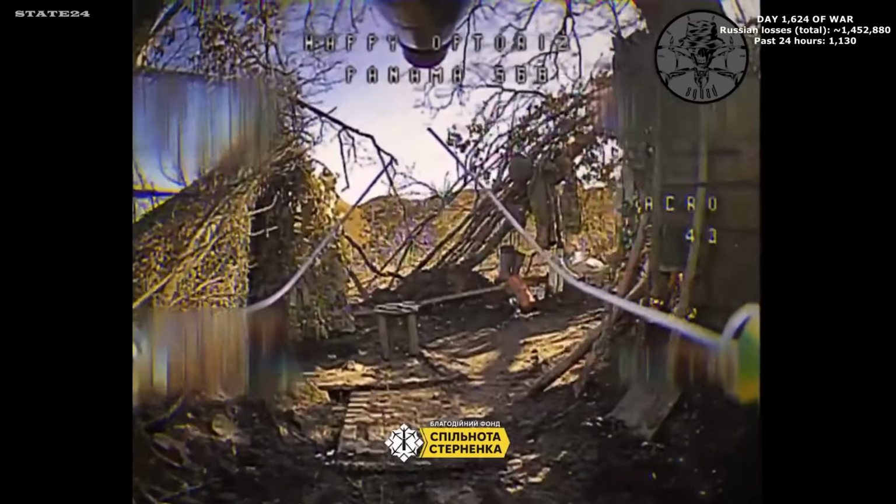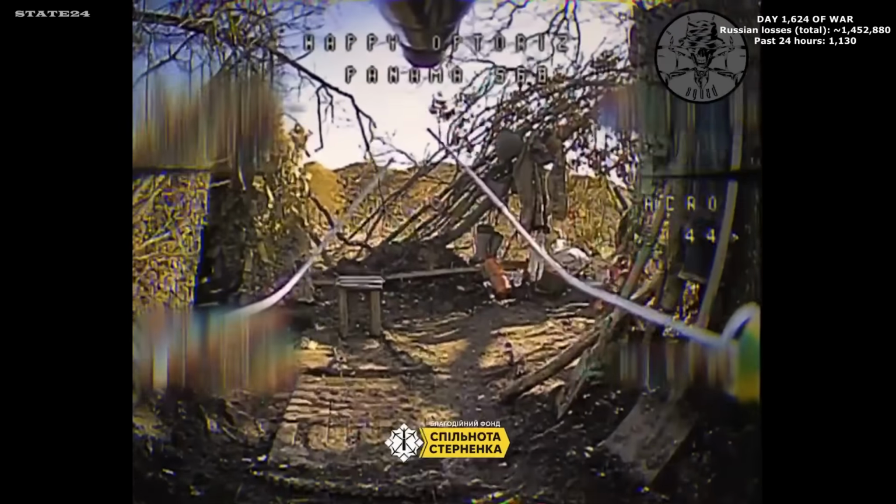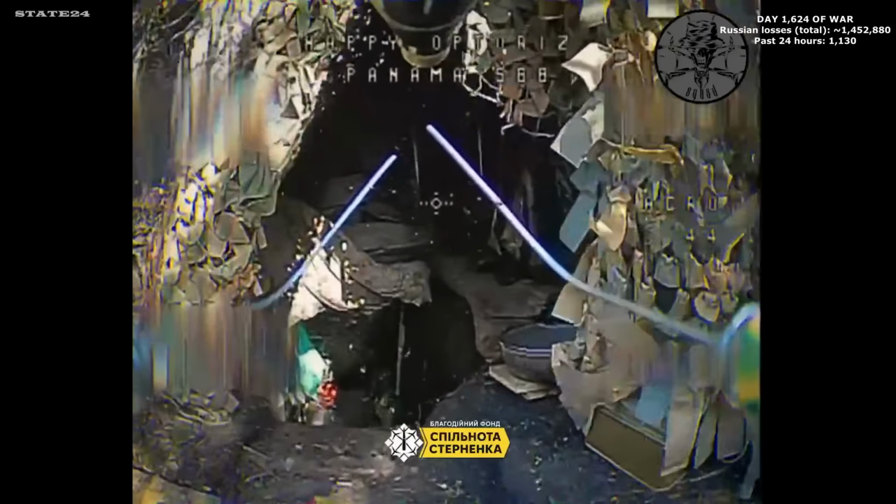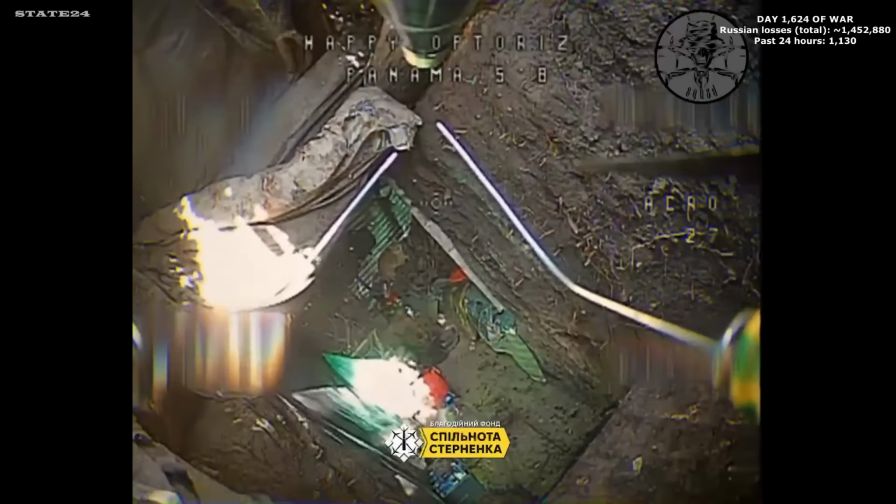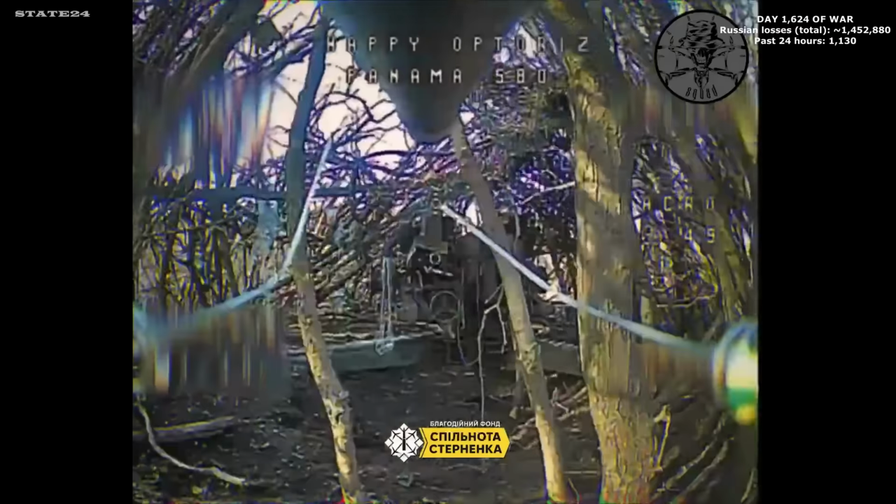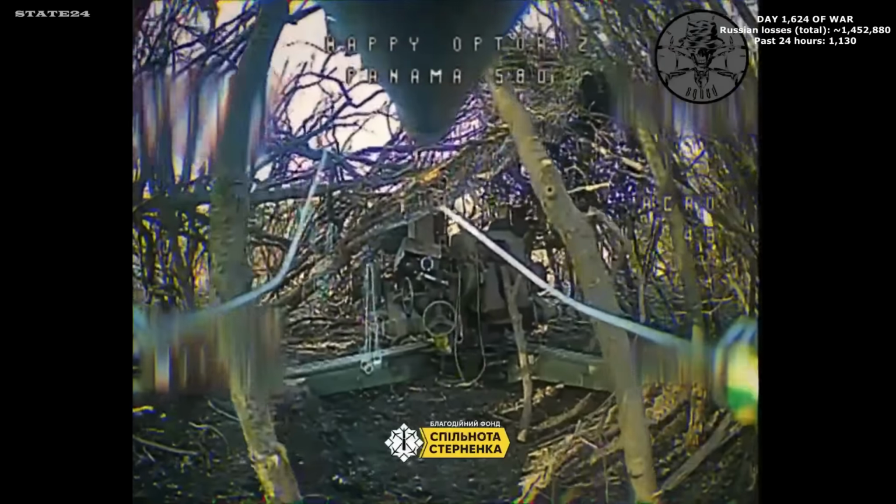A drone operator slipping into a Russian artillery position. Clothing and boots visible outside the shelter, signs of recent occupation that confirm someone is inside. The shelter gets hit first. Then the artillery piece itself, strike after strike until it can no longer be used. A position that was firing on Ukrainian lines this morning won't be firing again.